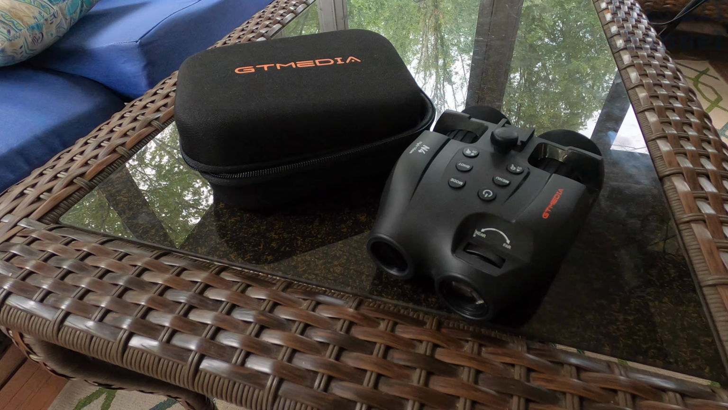But again, remember that these are binoculars first with the ability to take pictures and video. And if you think about it that way, honestly, the GTmedia N4 isn't that bad. And the pictures aren't terrible. The video's not terrible. I also wish that it recorded audio better. I think it's because it's the AVI format and just the way it compresses.